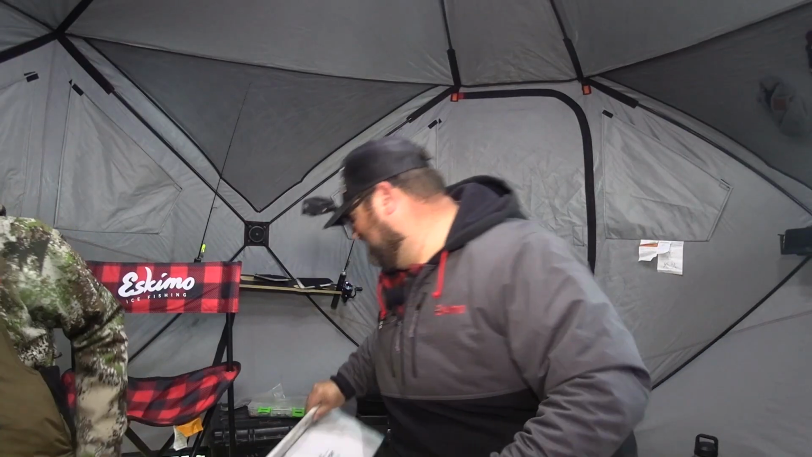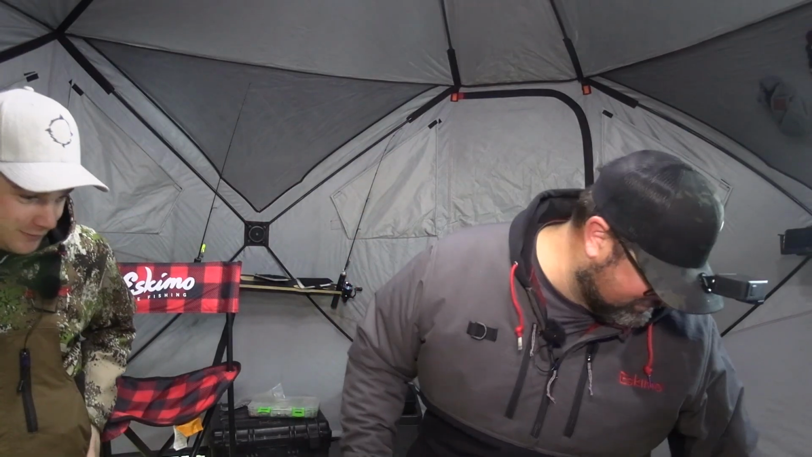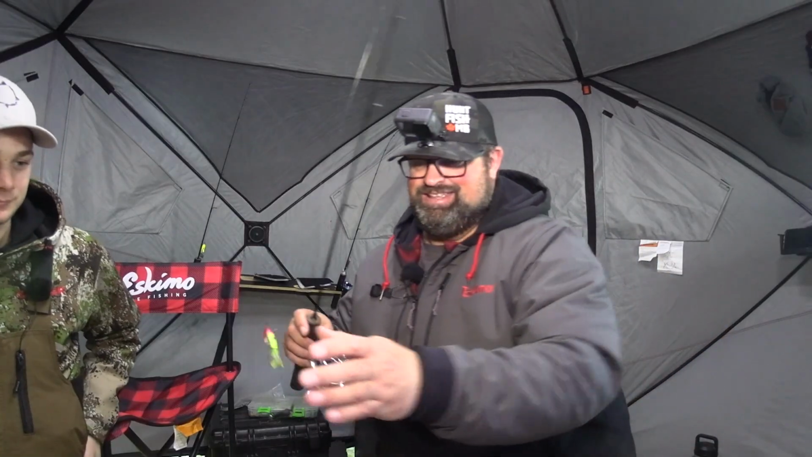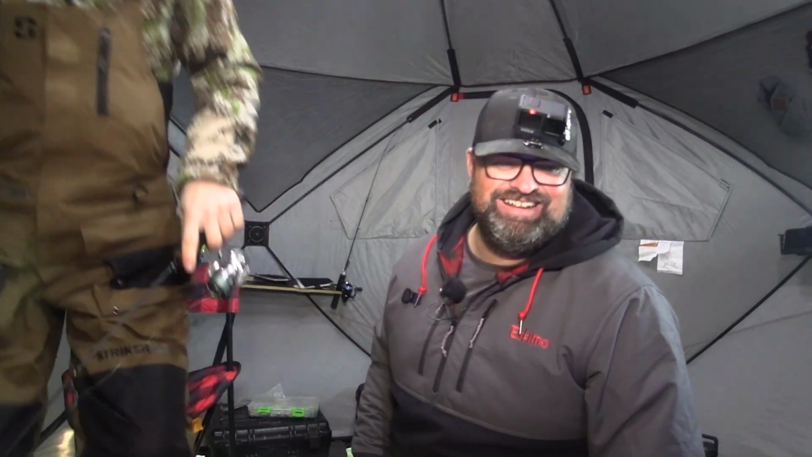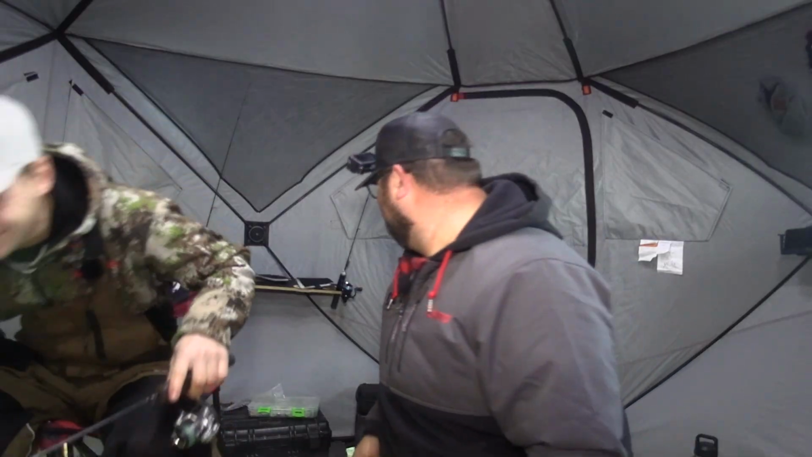Yes! Carter Reed's on fire. The Hyperglide again. Like I said, 10 gram clown color. It's a staple. It's probably the lure I would have picked today, but we let Carter pick. I'm gonna call this the Clayton color. The Clayton color. Hey! We need a donkey color for Clayton.